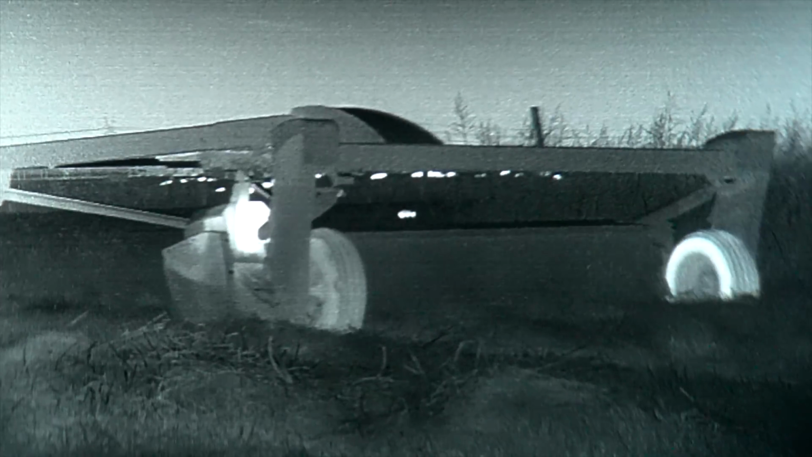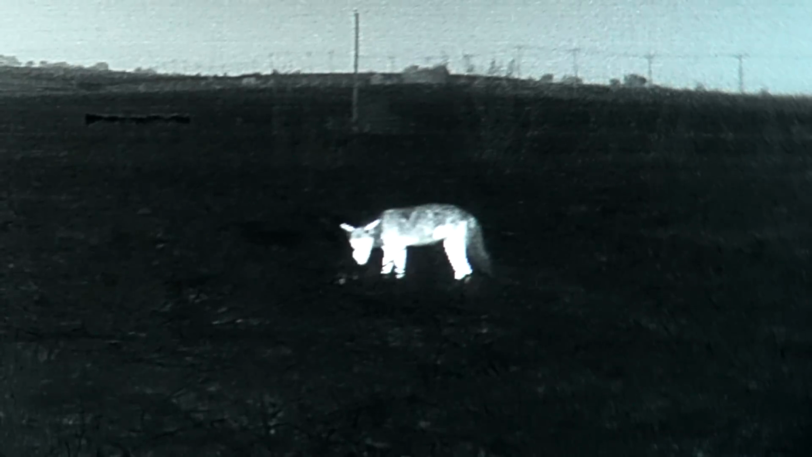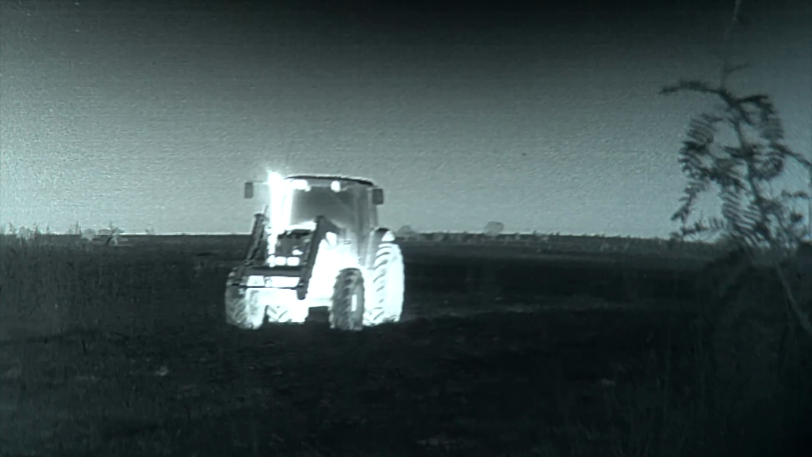But we've talked about it for several years, going and hunting. Every year, this time of year, there's a bunch of farmers around here that start cutting. Every single one of them always says, man, you guys need to come follow me around while I'm combining. I got coyotes following me around and it doesn't scare them or nothing.